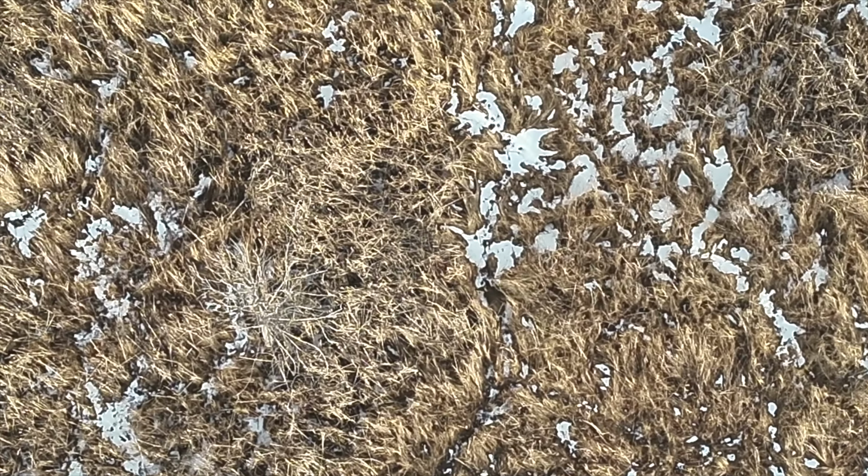I'm zooming in. There is a deer, or two deer actually, in this view, and they're very difficult to see. When I jump back to the IR mode, you'll see them very easily, and they show up as very black dots in the black hot IR mode.